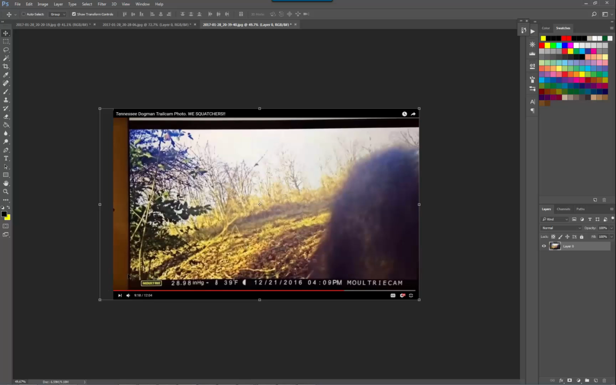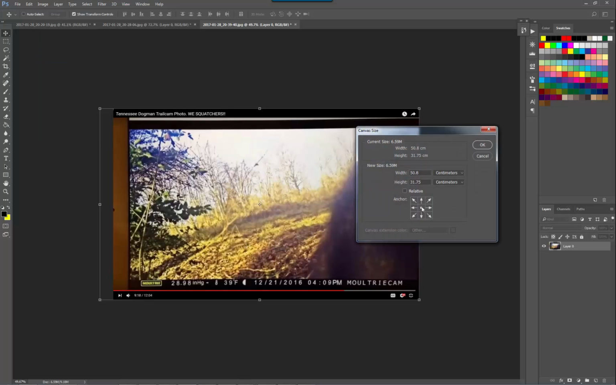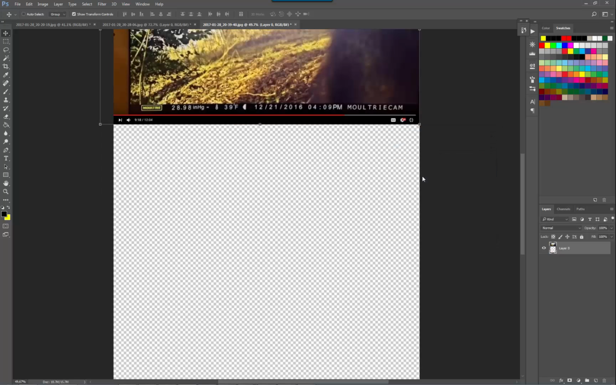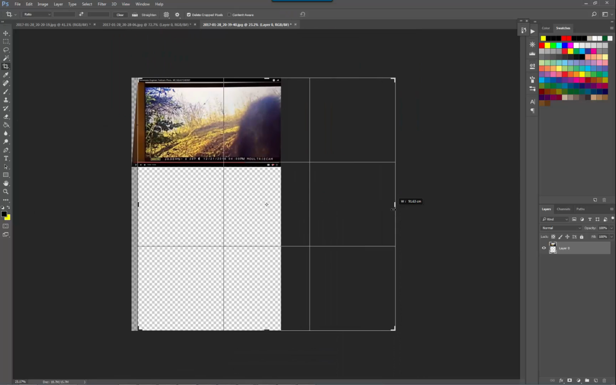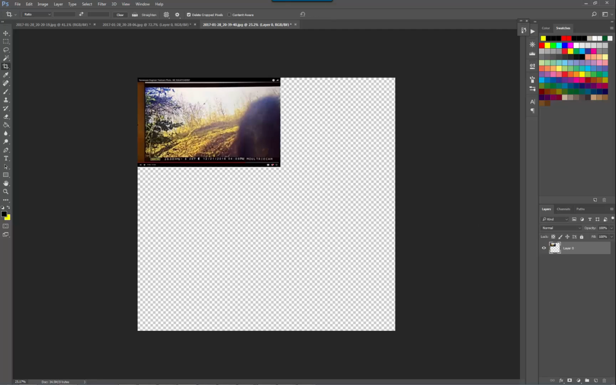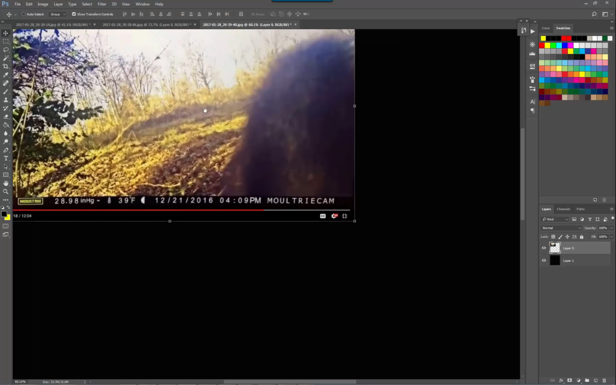So what I'm going to do, I'm just going to make the canvas size larger. Click from the top and height, say around 90 for now. Anyway, let's just bring it out. There we go. Make a new layer. Okay, so